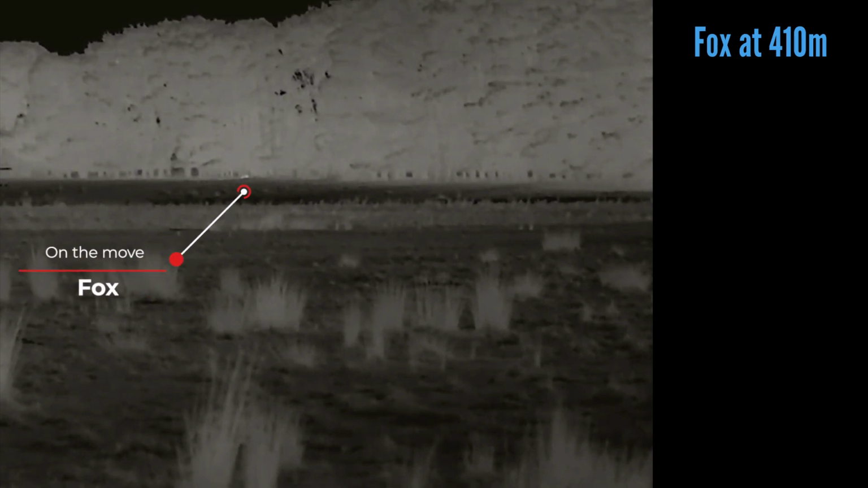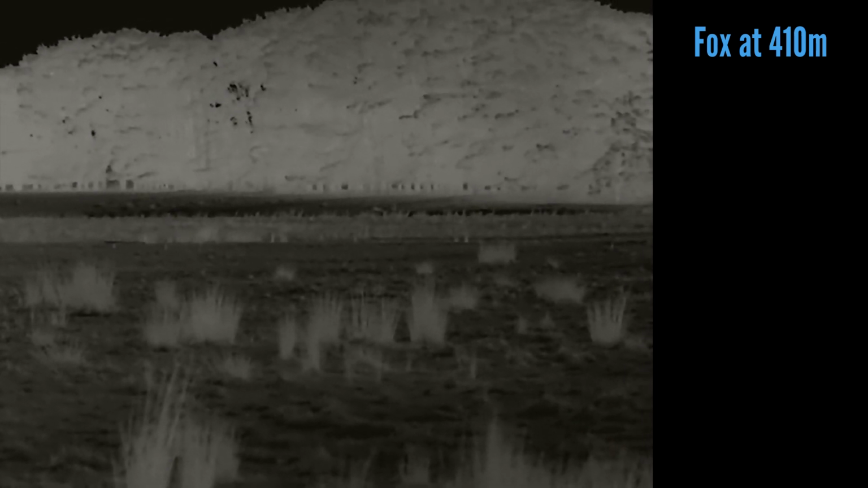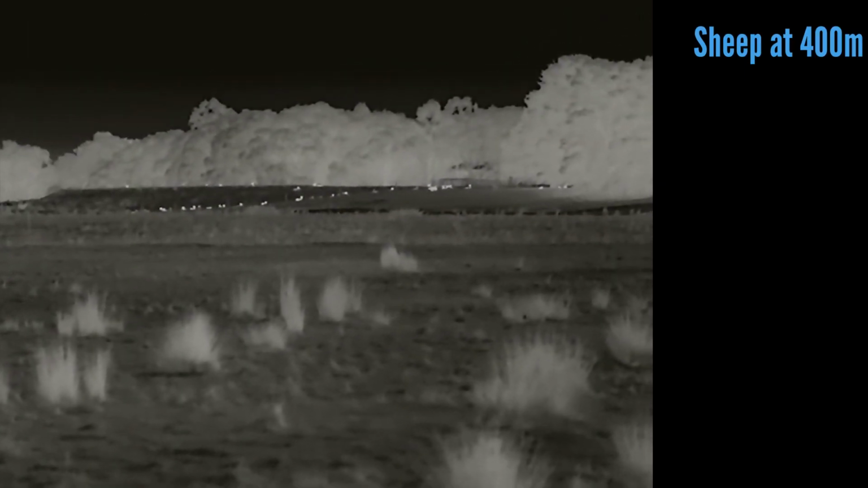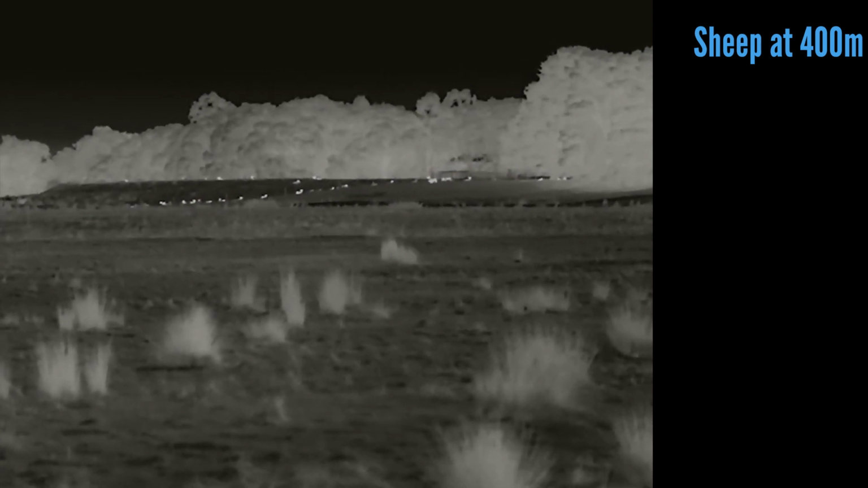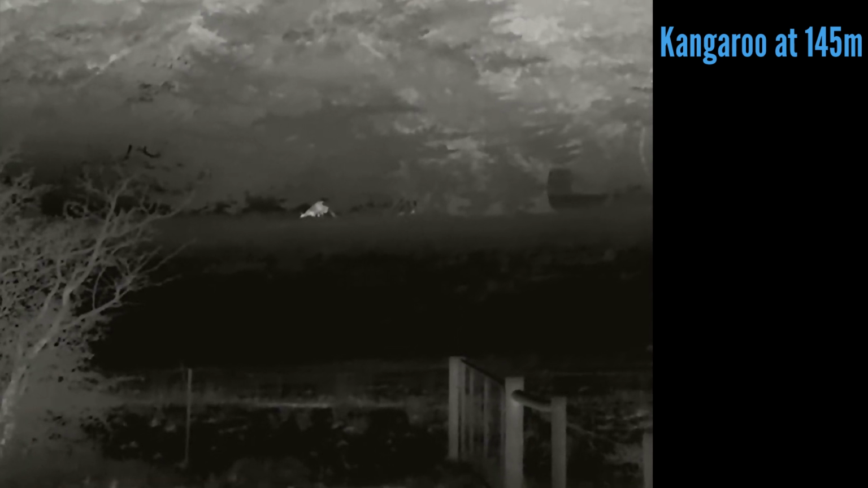It's a blob, but I can safely say, and I have ID'd a fox out to about 400 metres quite happily, and know that it is a fox. Now that's pretty bloody good. Once I know that he is there, I can move around or whistle him in depending on what I'm going to do, or I can get in his way. So that sort of clarity I was very impressed with, especially with the detail that was available to me in poorer conditions, which is where these things shine.